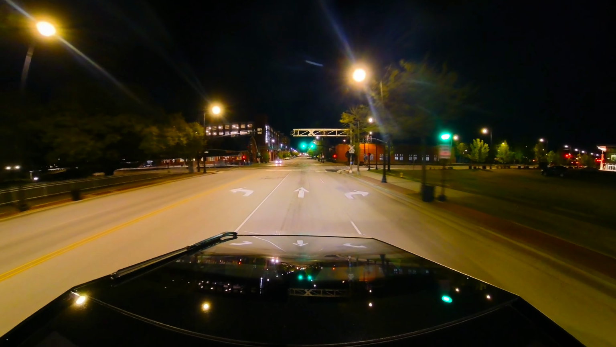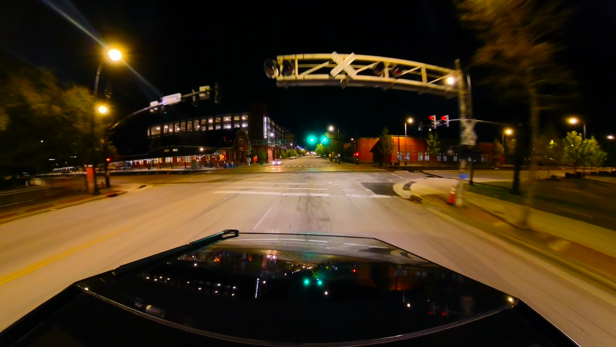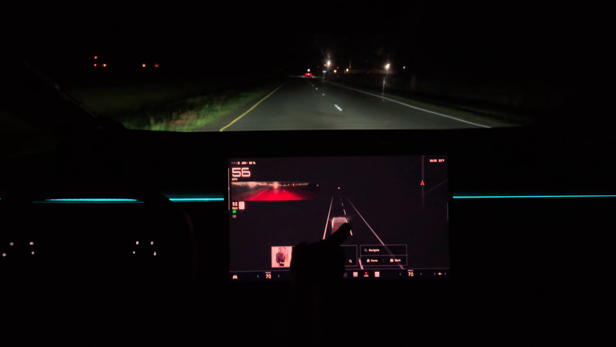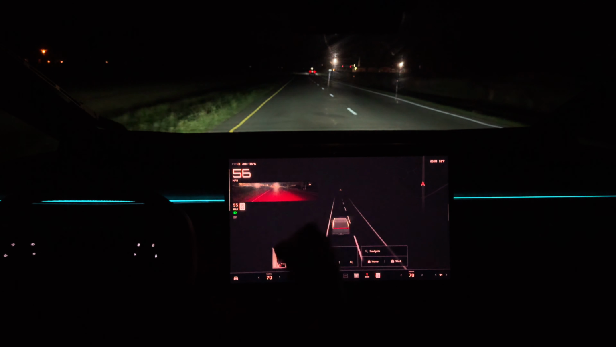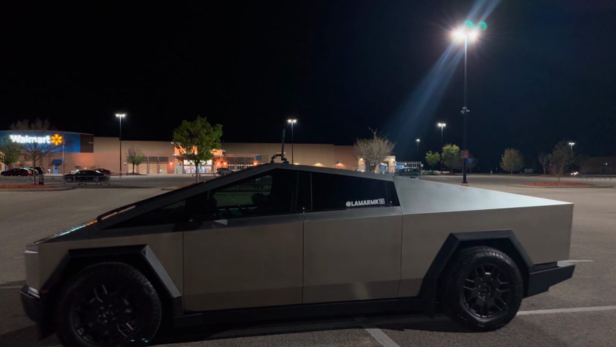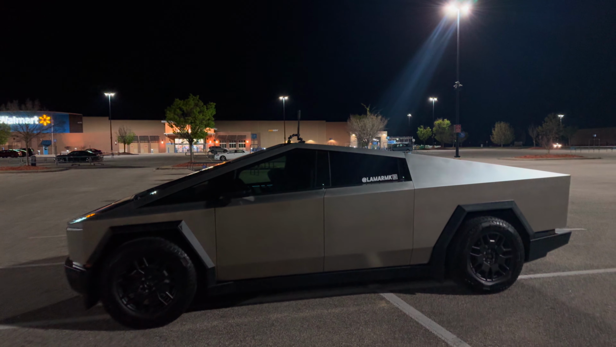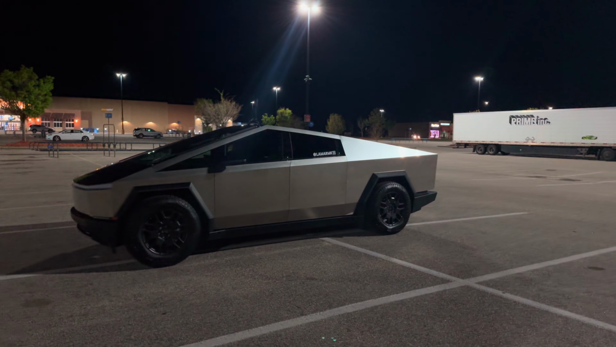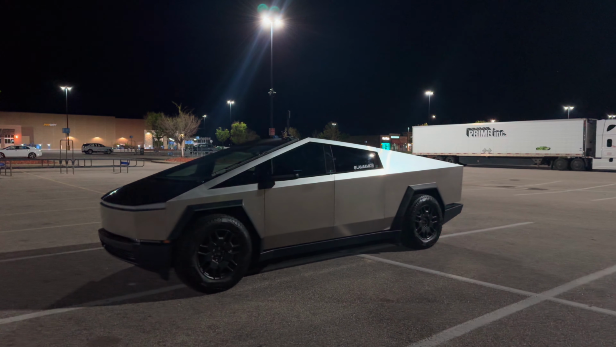So tonight we're gonna go take this thing on a little night drive basically and just show you what the insides look like and just basically how it is to drive a Cybertruck at night. I also have the 360 camera on top, so I'll be driving downtown for a little bit and if anybody's out, maybe we could capture some reactions on that.